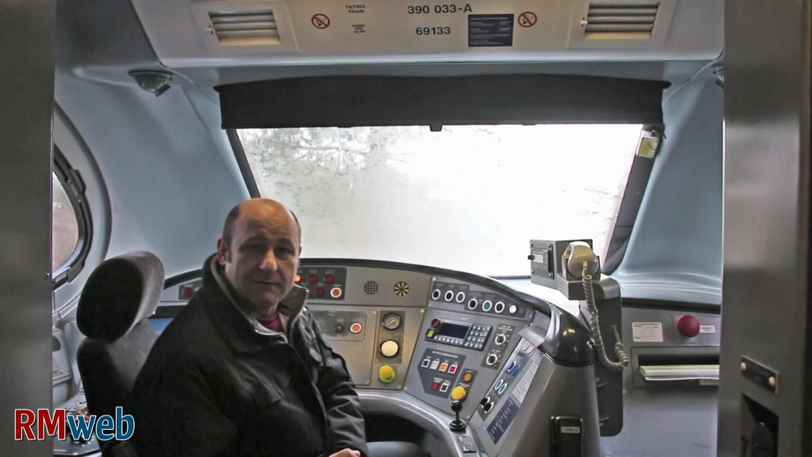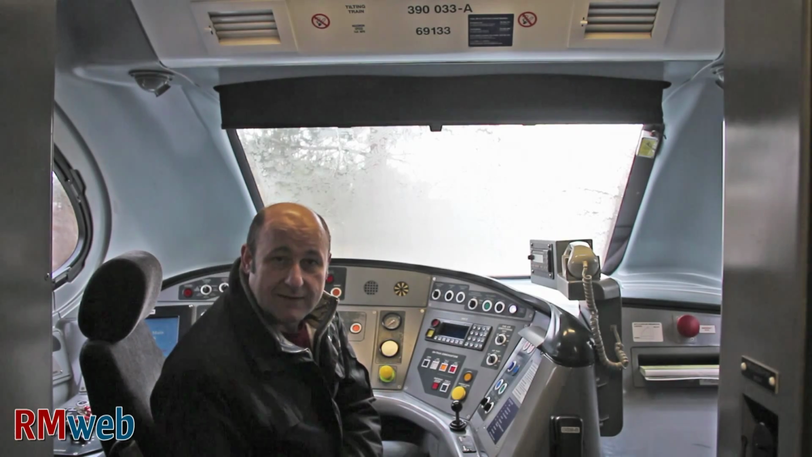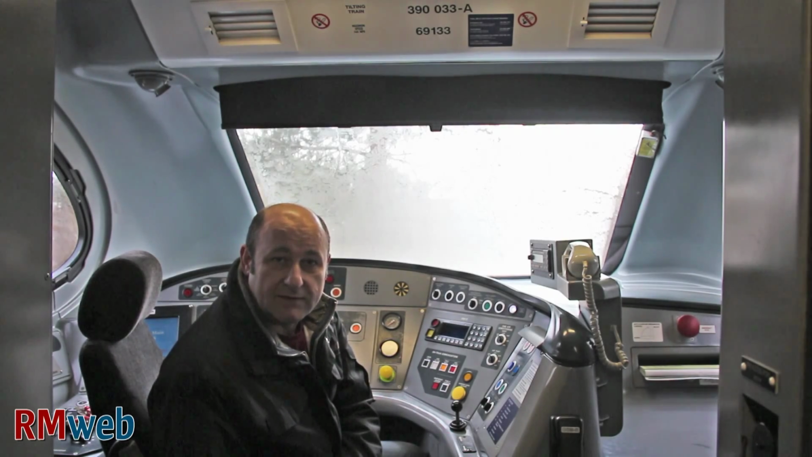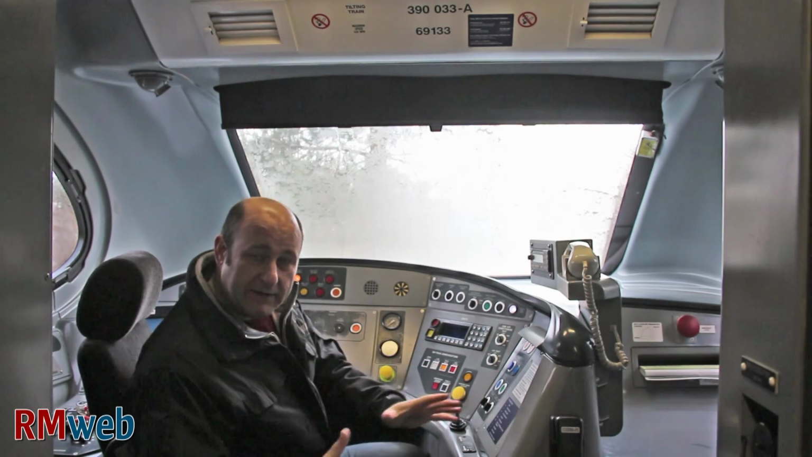Well, hi, good morning. My name is Ben Ando from Revolution Trains. We're making a scale model of the Pendolino Class 390 electric train run by Virgin in association with Rapido Trains of Canada. Finally, we've got to 3D scan the thing.